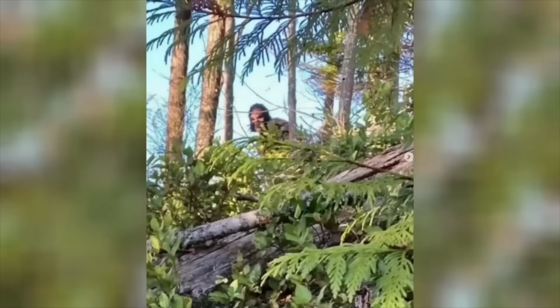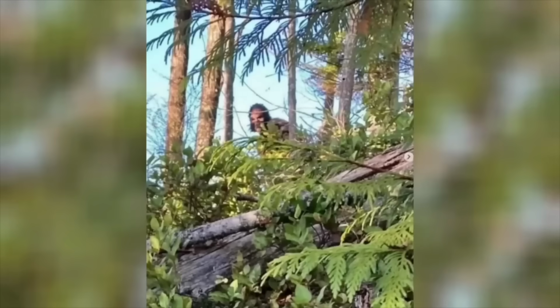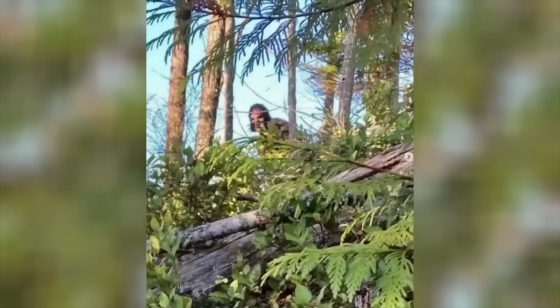I mean, look at the thing's face. You can tell that it has a lot of human-like features. Even its facial hair. I say facial hair, but I don't think that's human. I mean, that stuff's growing in every which way. She went on to say that the creature was massive too. He glanced at her and then stood up and she pulled the camera down and took off.